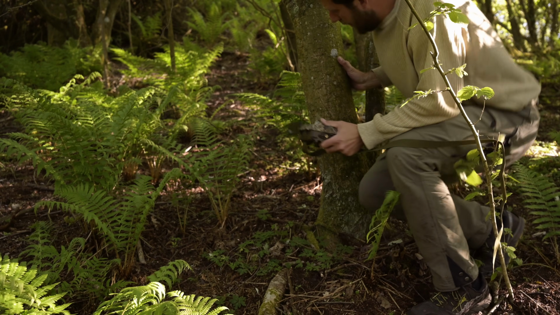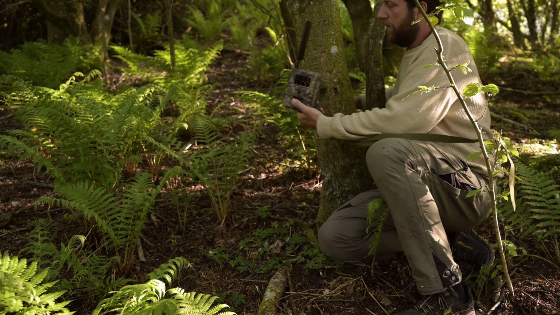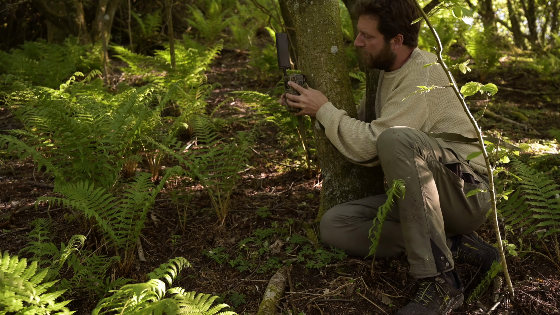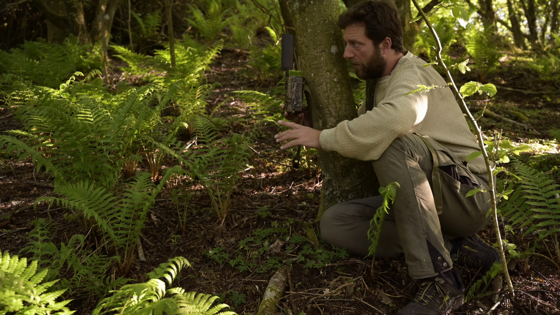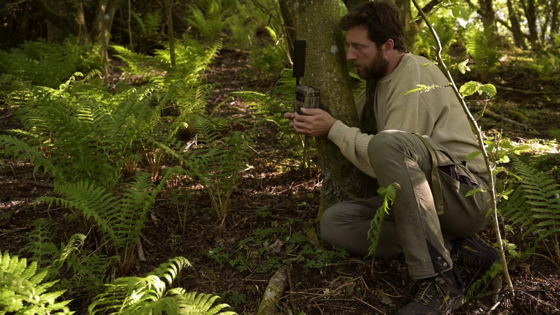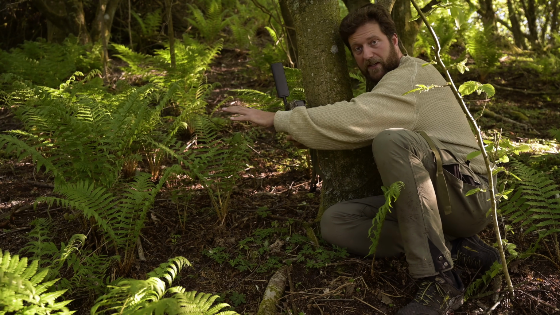So if we use this as an example, and you have the trail coming from over there, and you set the camera down here at this level, I know this is a rough example, but it's just to point it out. You will have the wind moving the vegetation, and it will trigger the camera. It will also shade the animal, and even though you are putting it out a little to the side, it will still trigger the camera.